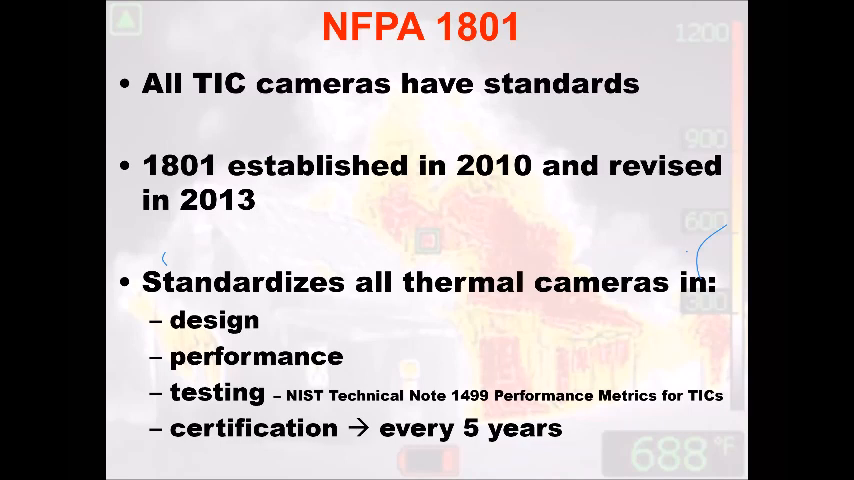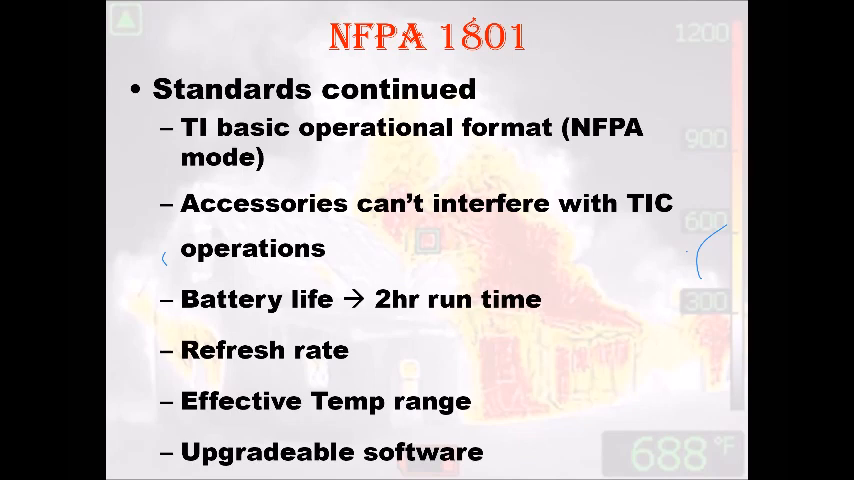This standardized a lot of things with our cameras. If you guys notice, if you buy a new camera today, it has a green button. NFPA 1801 said you had to do that. Cameras should be recertified every 5 years, sent off to a third party to get recalibrated, and it has the abilities to have downloadable firmware software from the internet. This gives us abilities. They say to have a 2-hour battery runtime, but in all honesty, the fire service is terrible with batteries. It is what it is. They sit on a trickle charger. They go up, they go down, they go up, they go down all the time.